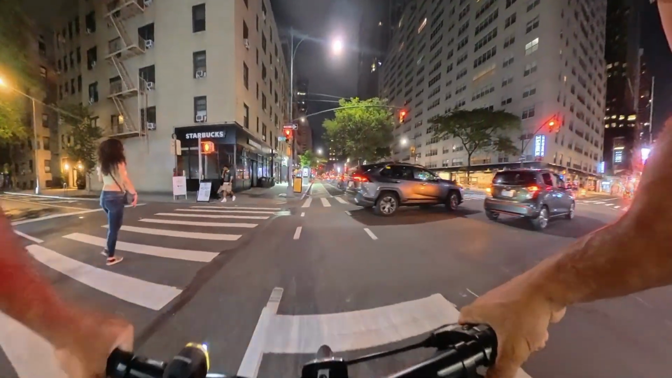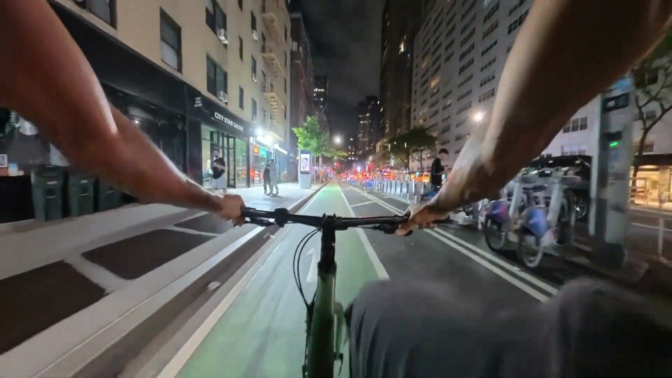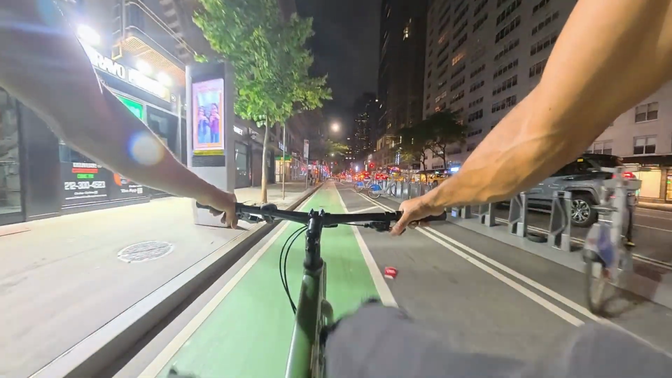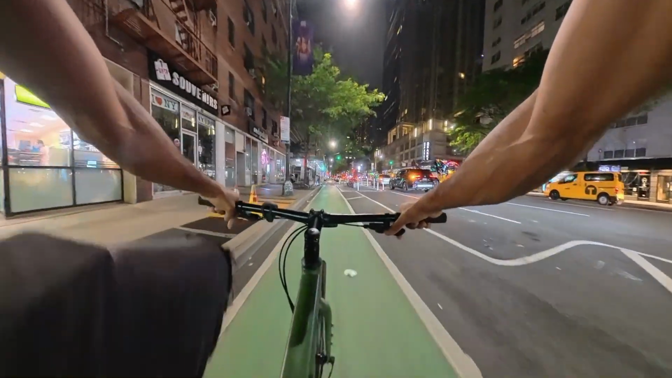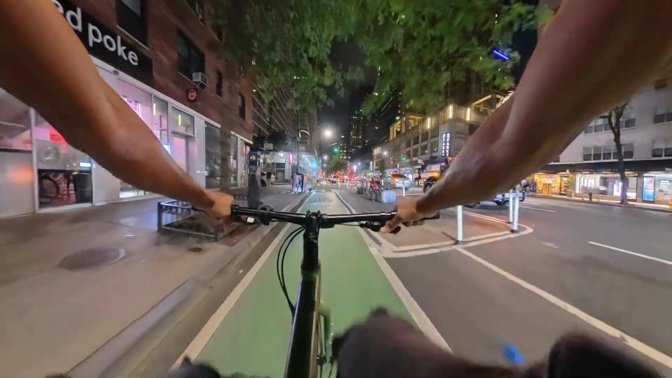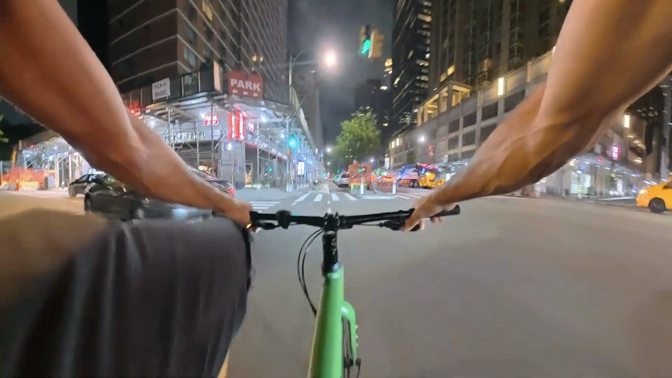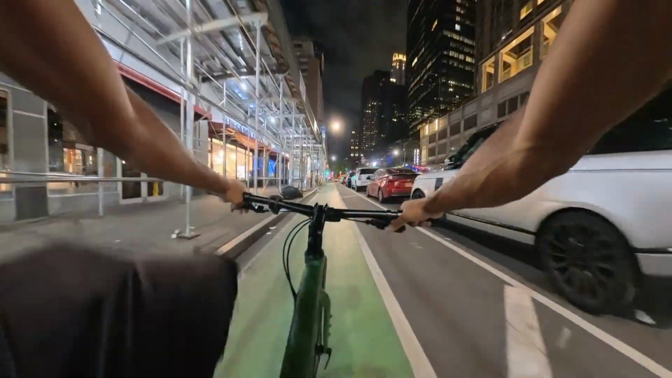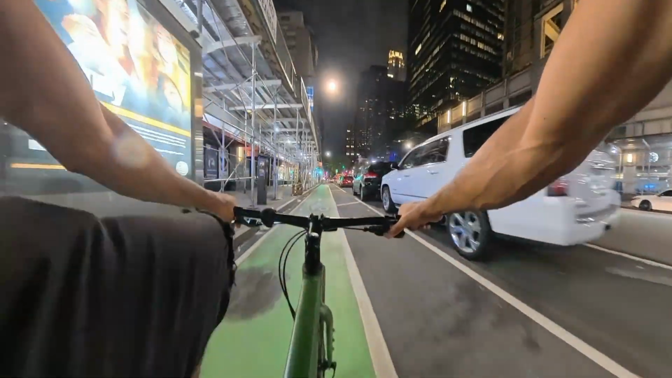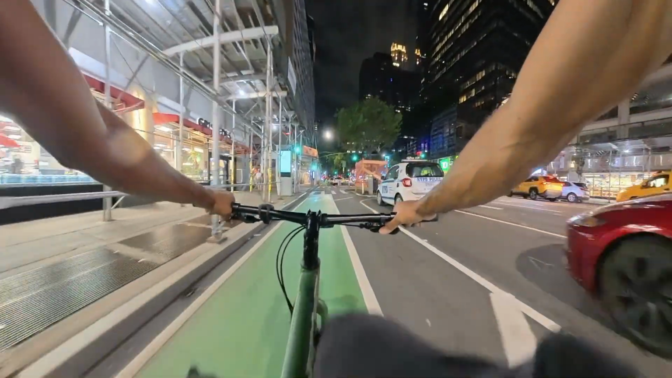Alright, we got Audi 5. And so far, this bike is riding like a dream at $250. Riding like a dream. The only thing right now, we got squeaky brakes, which that's neither here nor there. I ride with squeaky brakes all the time.